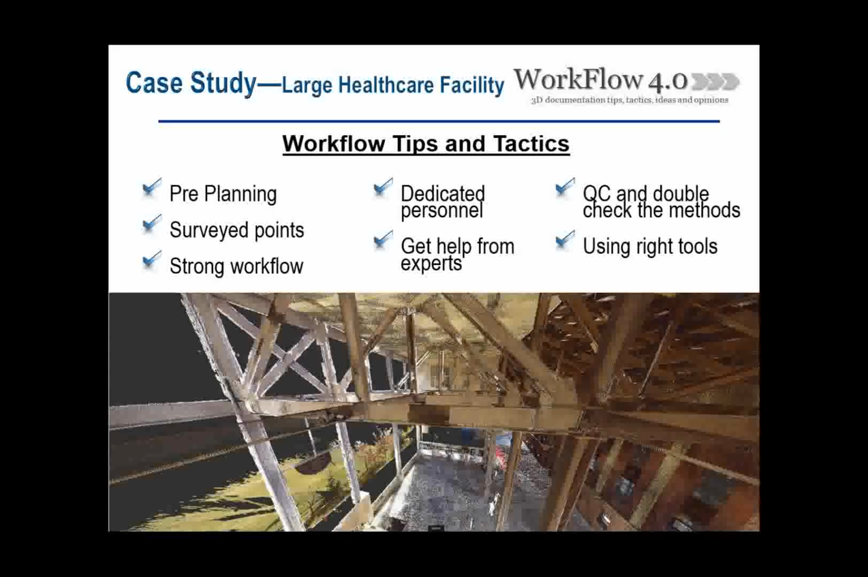So using the right tools, for example, if you use Edgewise, for so many reasons, the price is reasonable, it is easy to learn, and it has some options that other software doesn't have. For example, when you are dealing with a Revit model, there's nothing better than Edgewise to handle that problem.